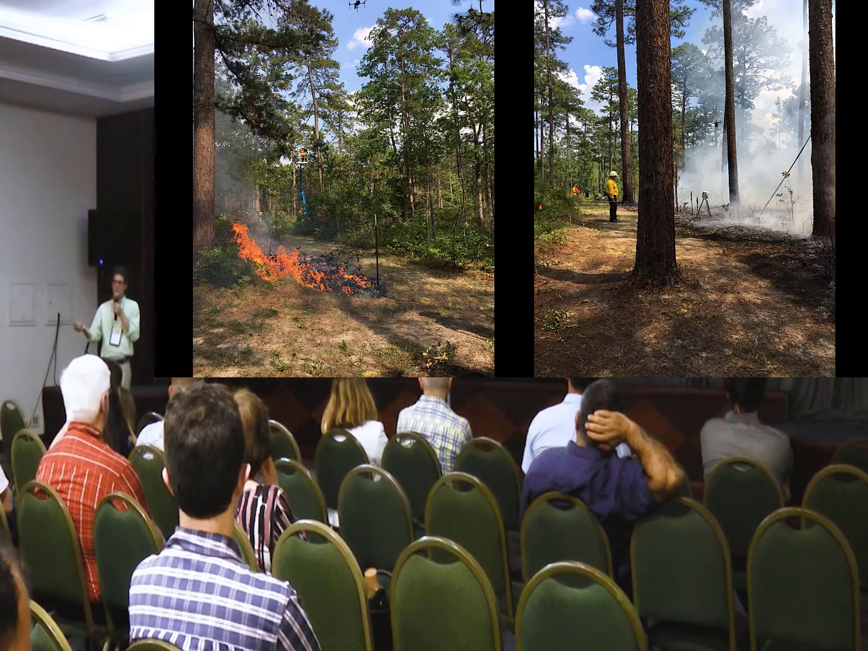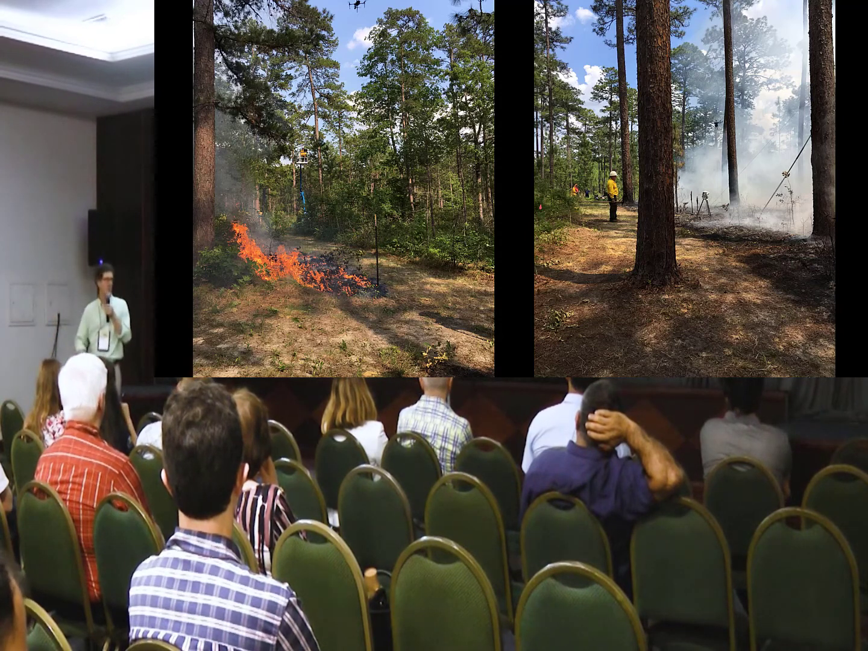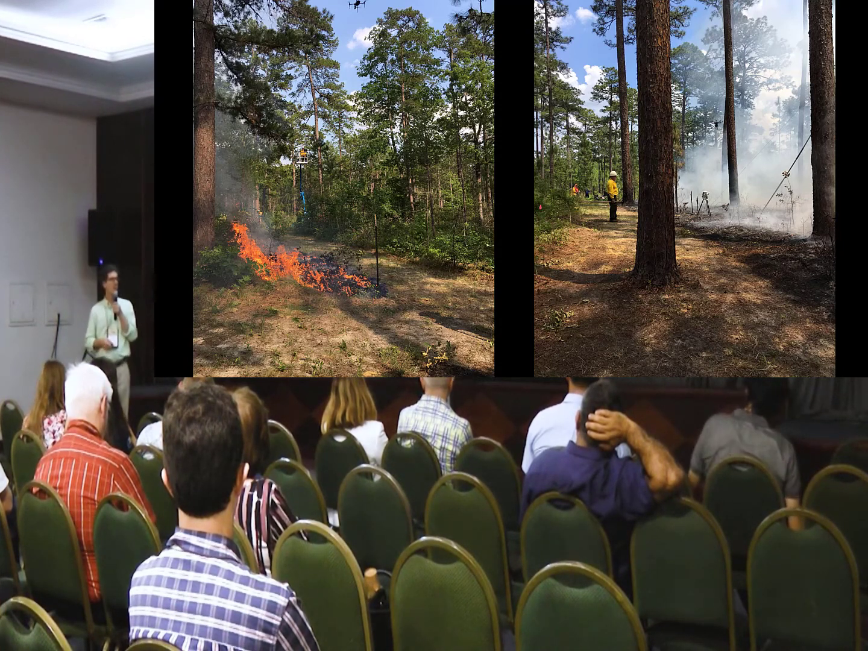And before the fire, we measure the fuels. After the fire, we go back and measure the fuels again, post-fire, and all kinds of measurements going on. Smoke, we're measuring the smoke. You can see a UAV here. So we're not only just using TLS and ALS, we're using UAVs as well.